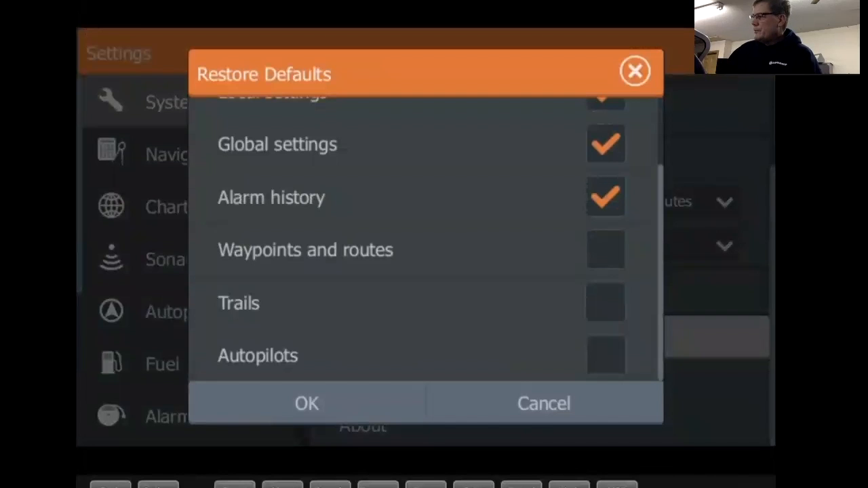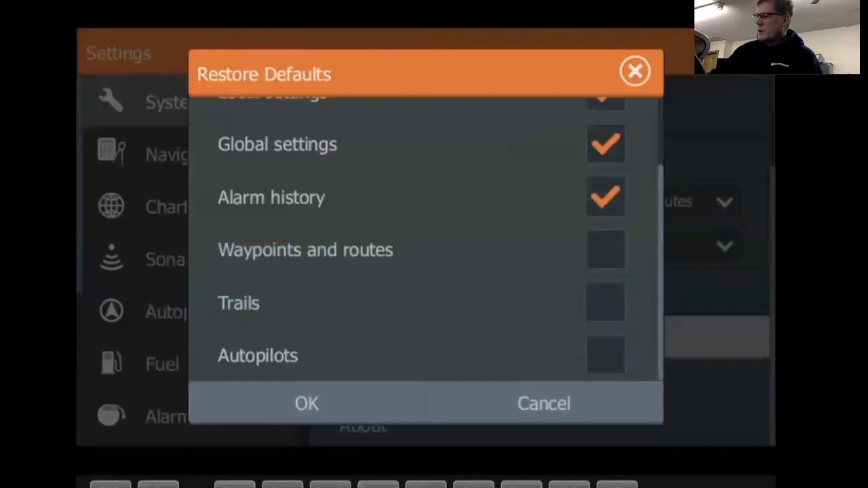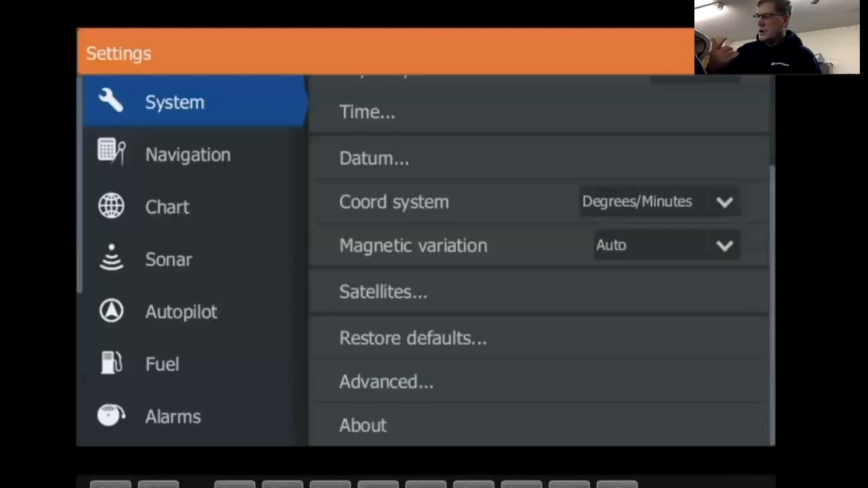If you do it this way, you can select what it'll change back to your settings. So right now, if I do a restore default, local settings, if I got that checked, global settings, alarm history, all that will be reset to default. But if I check my waypoints, routes, and trails and autopilot, and I clicked OK, it would delete those items. So if you want to save your items, don't check those.